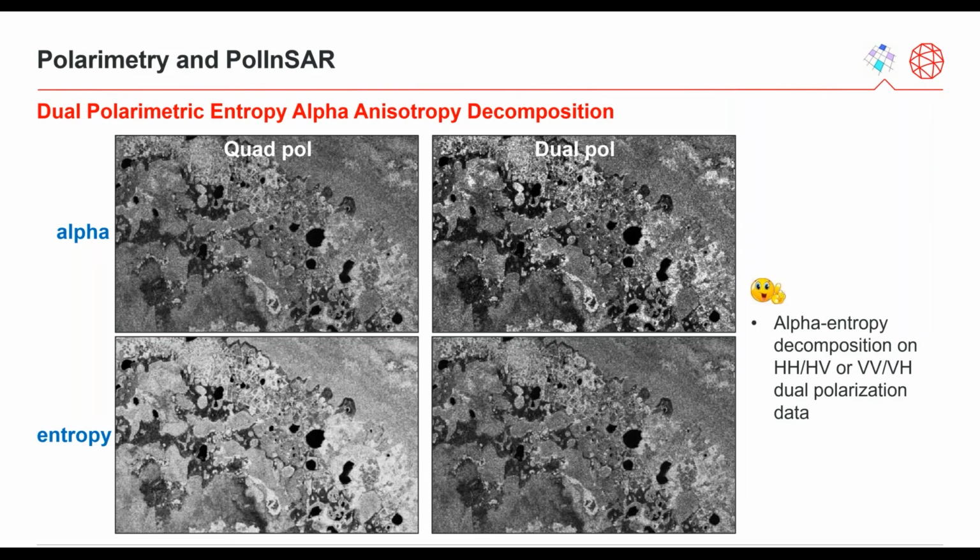In general, the incoherent decomposition approach is suitable for discriminating the scattering of complex targets, such as natural features. The example on this slide shows an eigendecomposition of the coherency matrix of a dual polarimetric, so HH/HV or VV/VH, single look complex dataset.